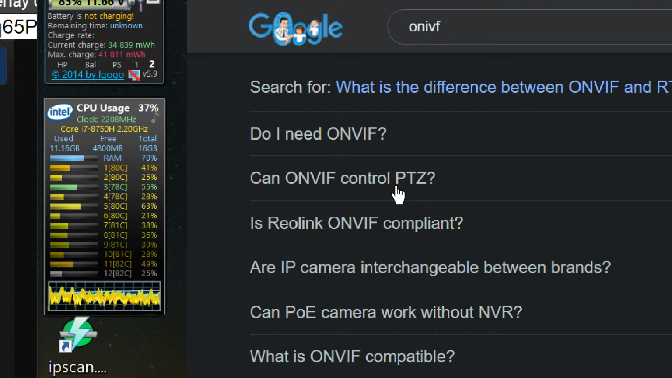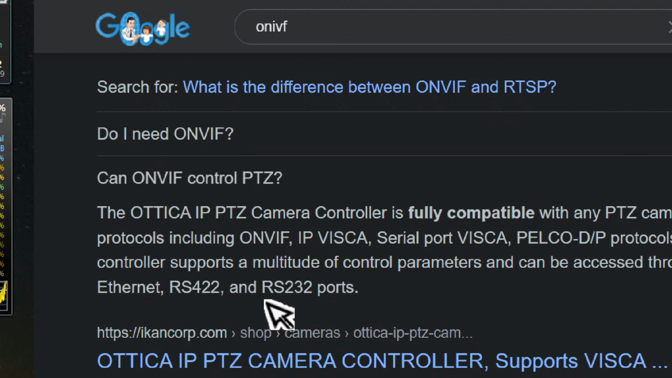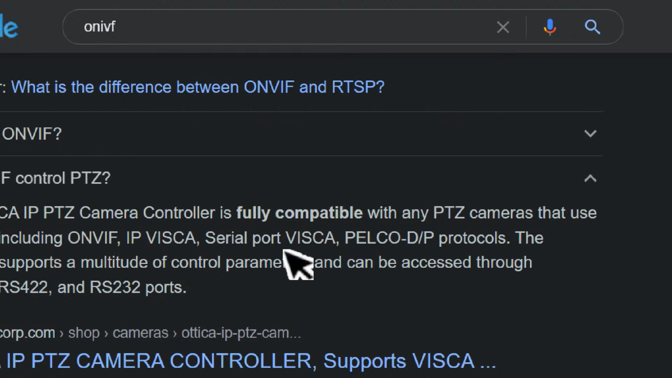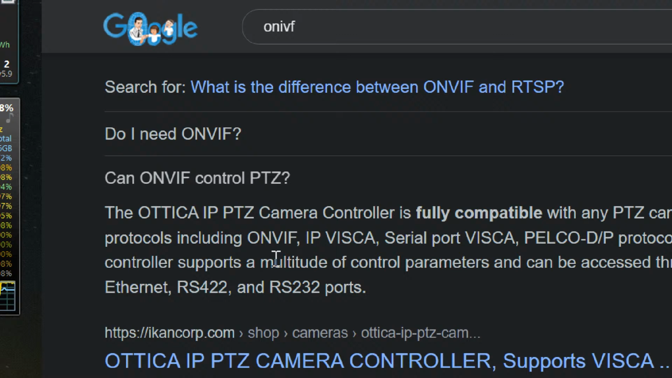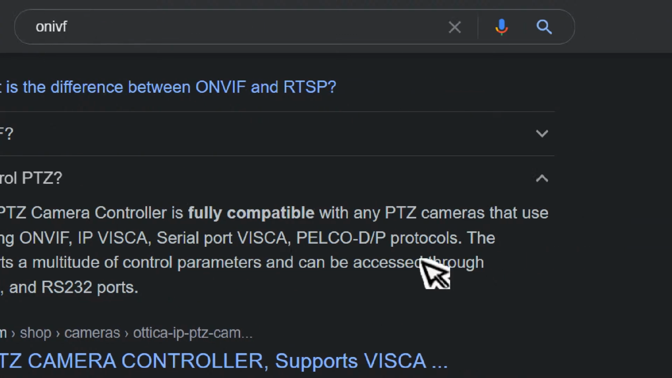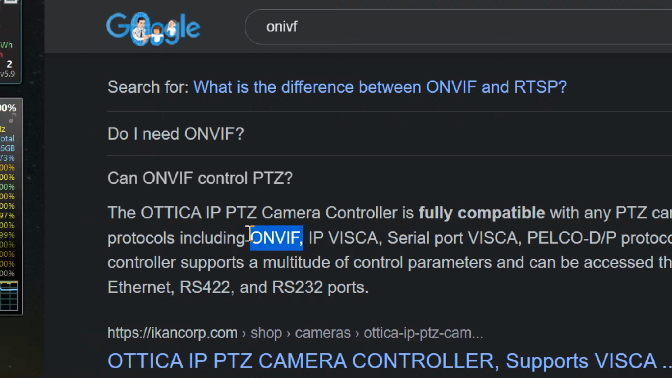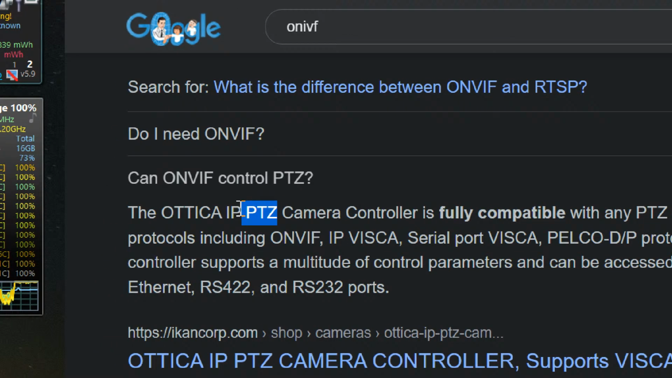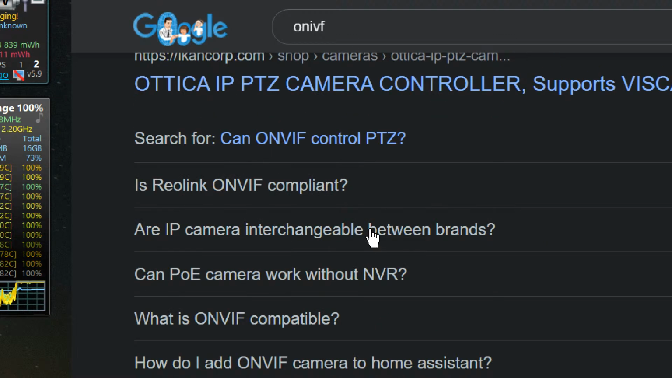PTZ said. Point, turn, and soon. Maybe. ONVIF IP camera controller is fully compatible with any PTZ camera that uses protocol. So maybe that does have that in it as well, which is probably the better main reason to use it.